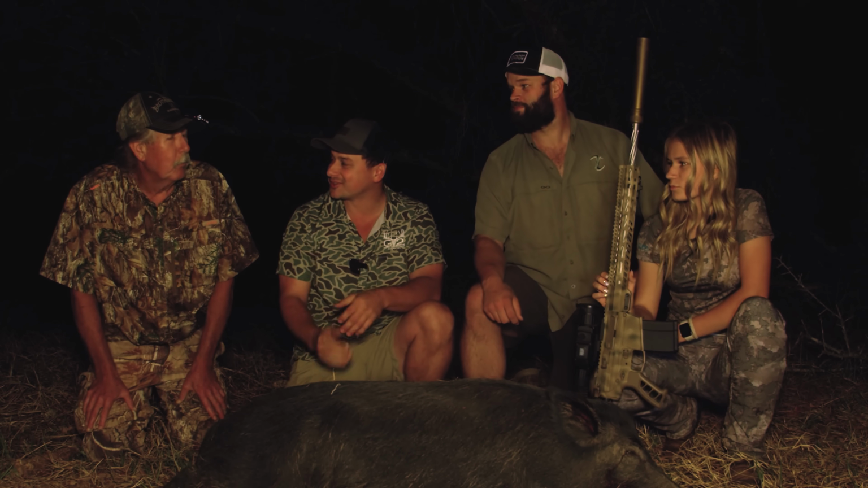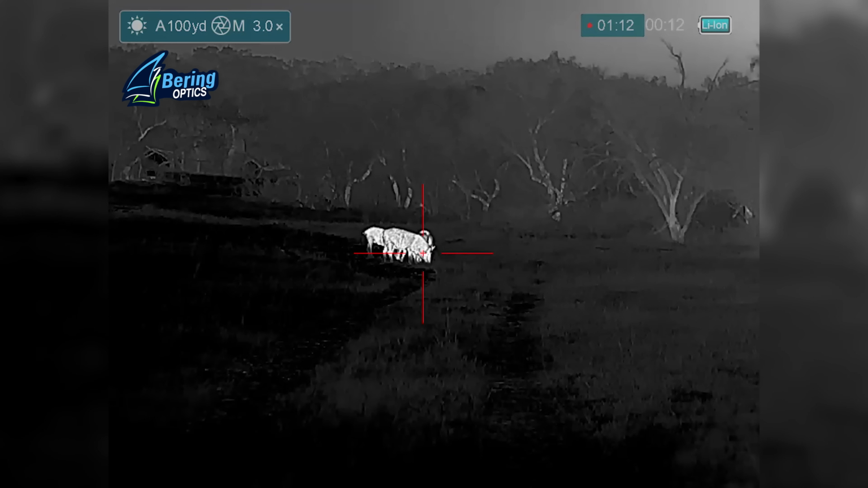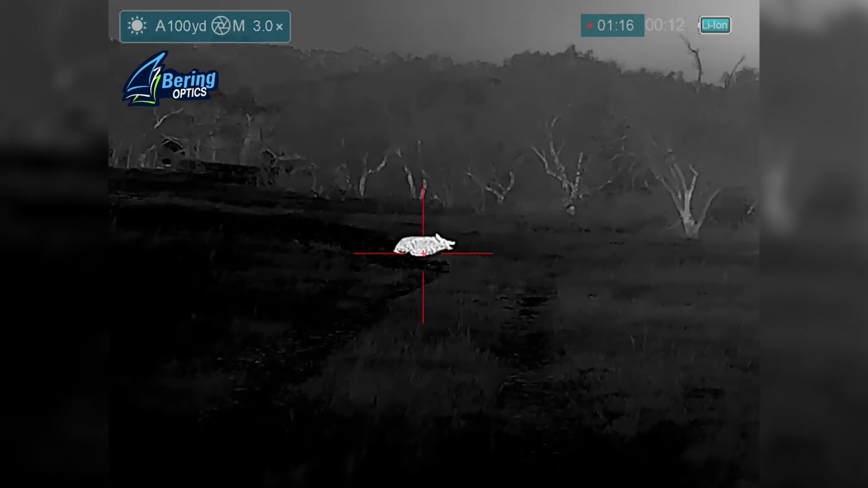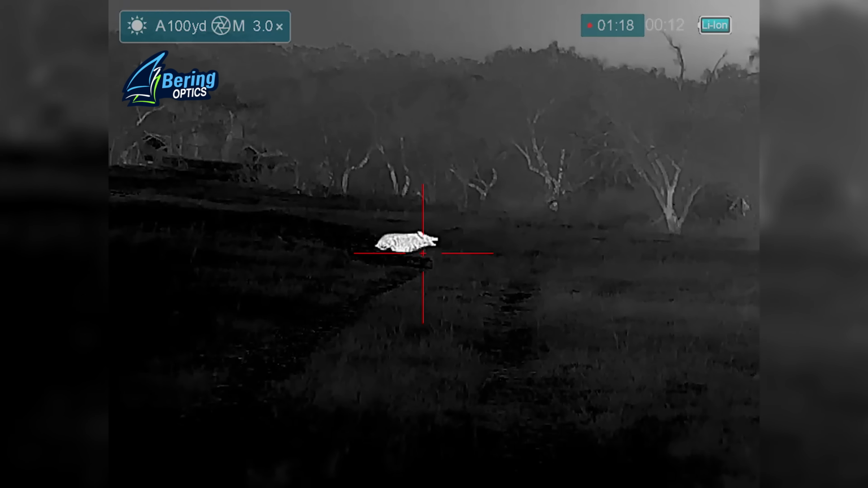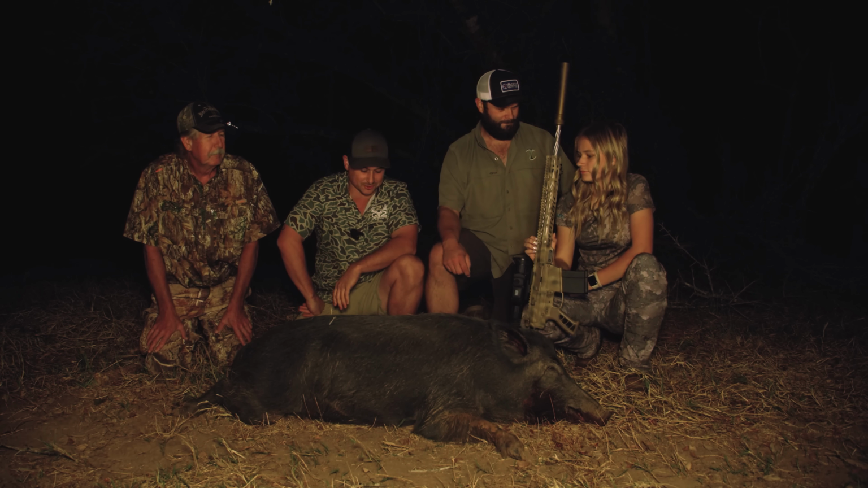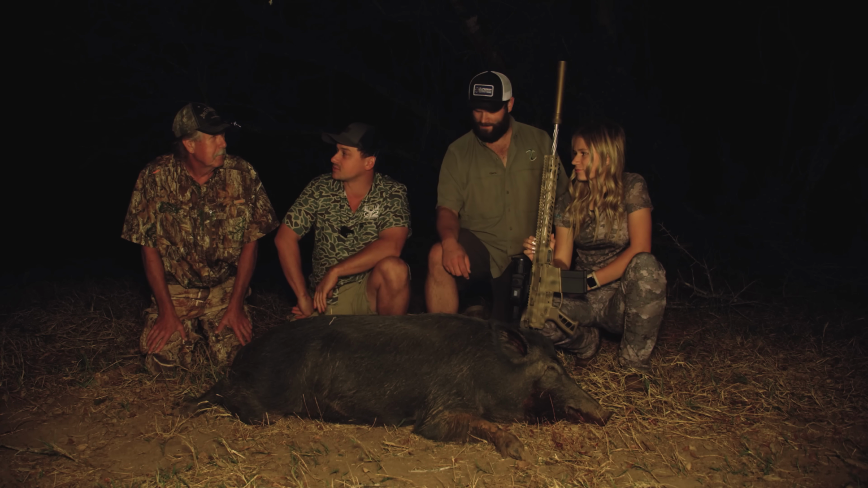Yeah, well, what I like to see, and this hog did it, is when the bullet hit it, the hog went stiff. It's like a statue. And then it slowly starts to go down. That's when you know you made a good shot. Yes, absolutely. And Randy, thank you so much for taking us out.